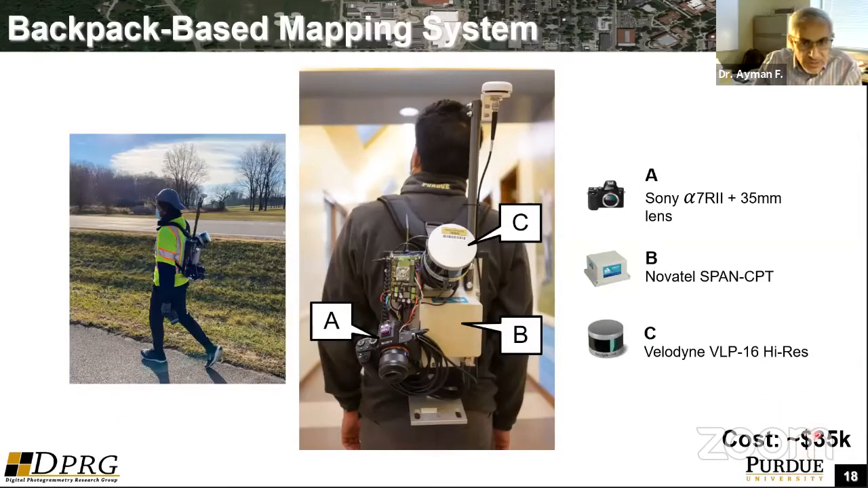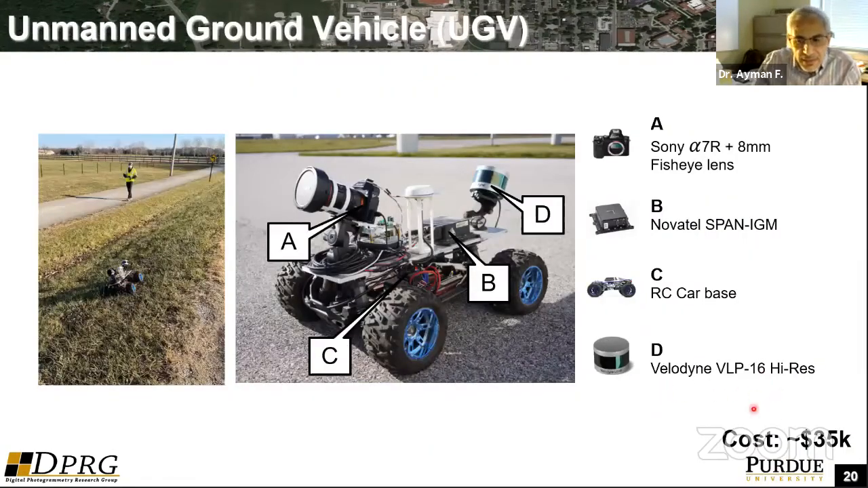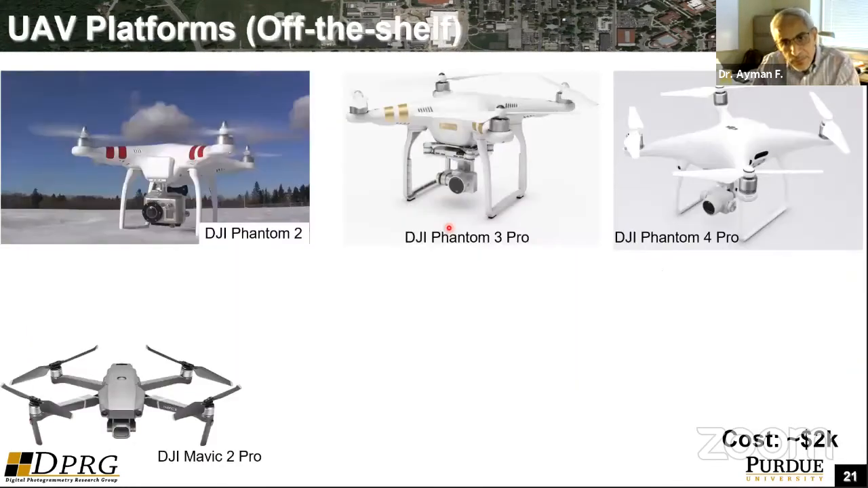This one is $35K, and this here is like $35K. So the major cost, I would say, of all these units is the global navigation satellite system. For example, this one here is $35K. $25K is in this unit here that provides the direct georeferencing, or the position and the orientation of the system.